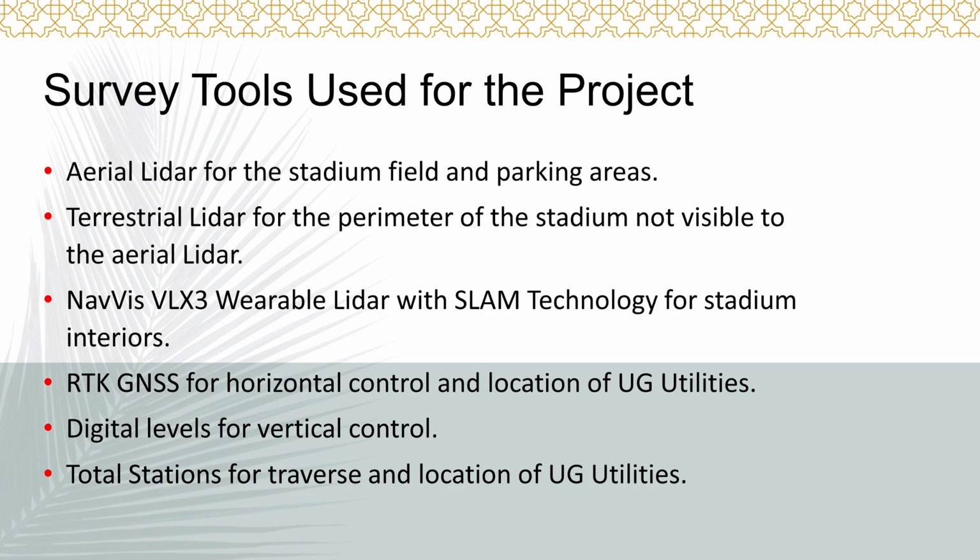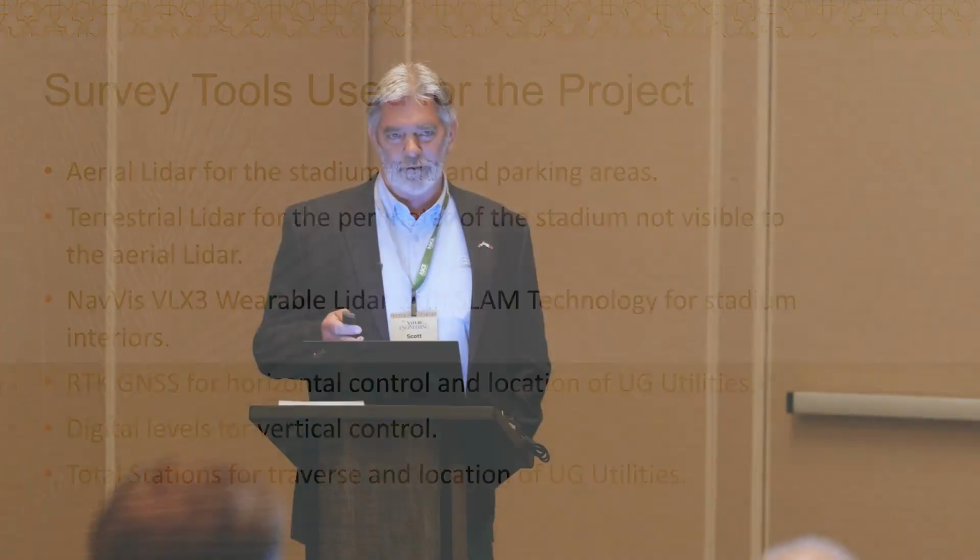The entire project on the Jaguars timeline was to minimize the stadium closure. So they wanted the survey, the design, and the renovation done basically within about 2 years. We started right at the end of their last football season in January.